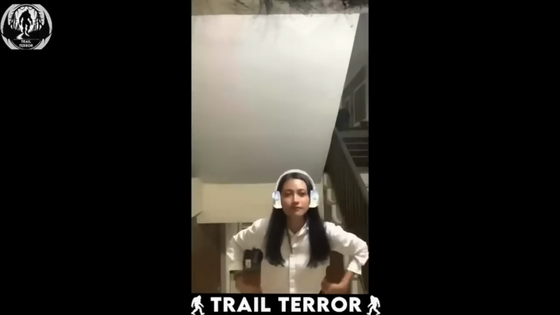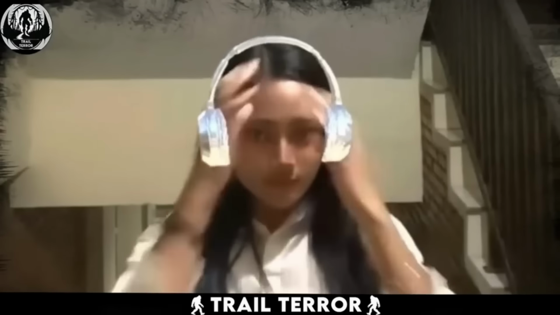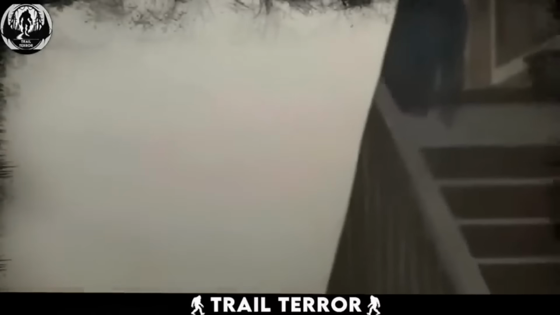This spooky TikTok video has viewers wondering if a paranormal dance partner has emerged. The clip features a girl attempting a viral dance trend, showcasing her moves with enthusiasm. Things take a chilling turn. A shadowy figure appears upstairs, peeking over the railing directly behind her. The girl lets out a gasp and sprints away, camera in hand.